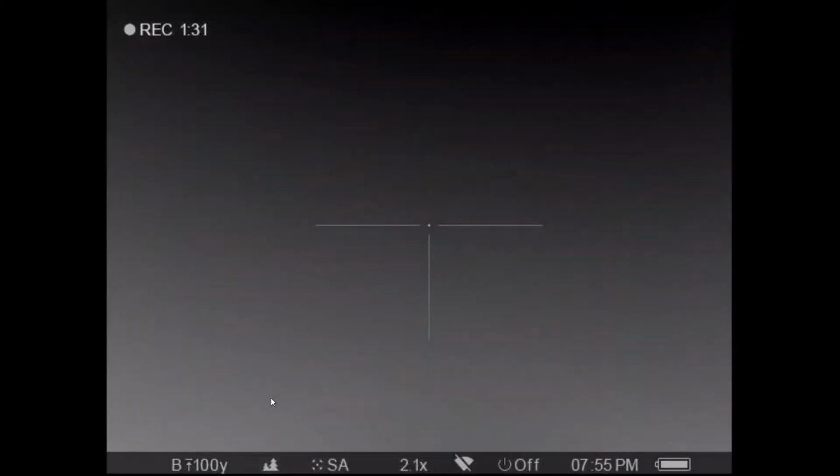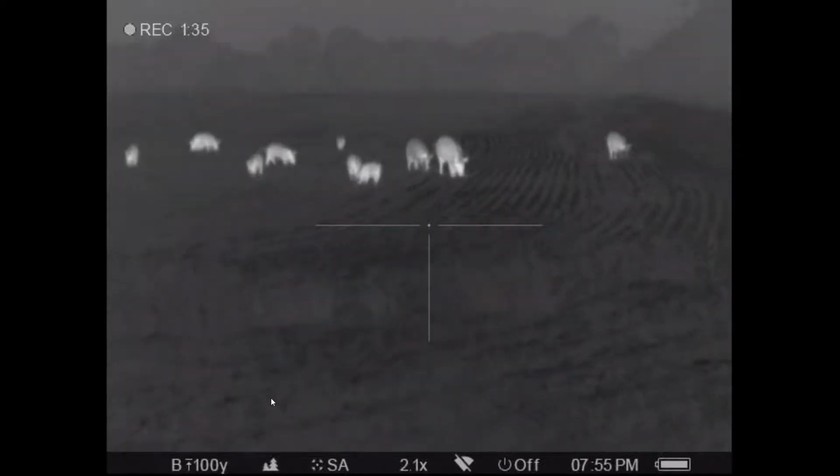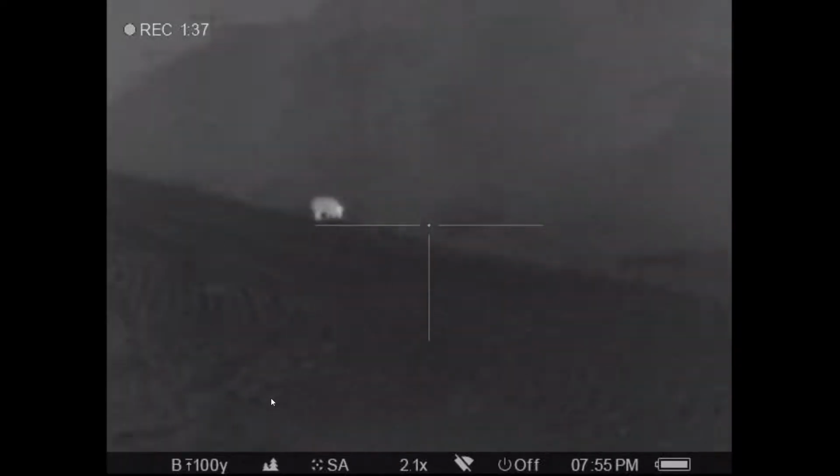And it kind of startled me. I did kill one of them that you'll be able to see here. I'm not zoomed in at all, so that tells you these hogs are really close. And the landowner's with me. He was kind of worried because there's a lot of hogs there.